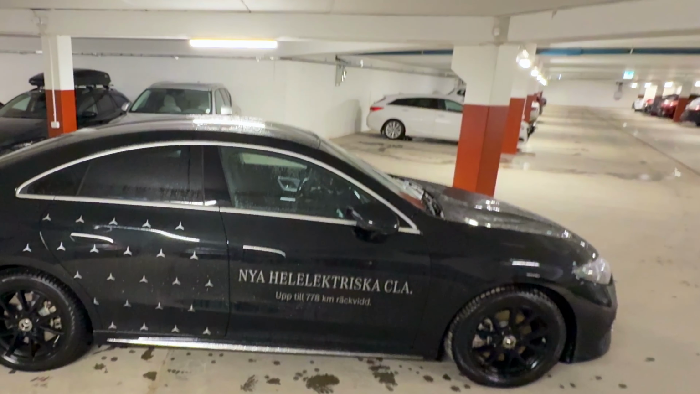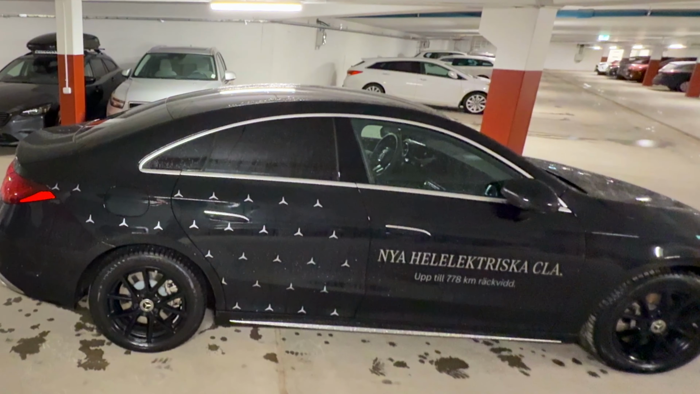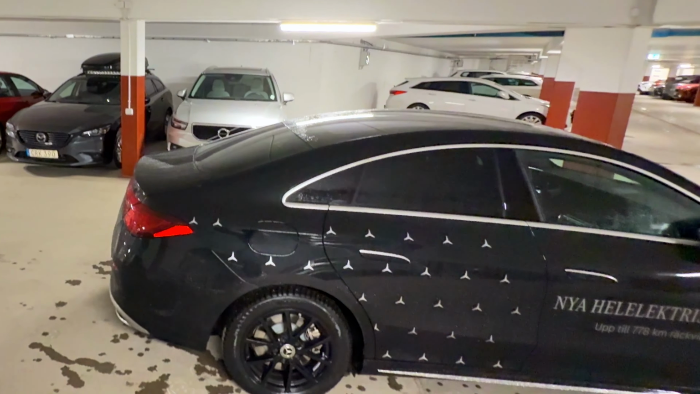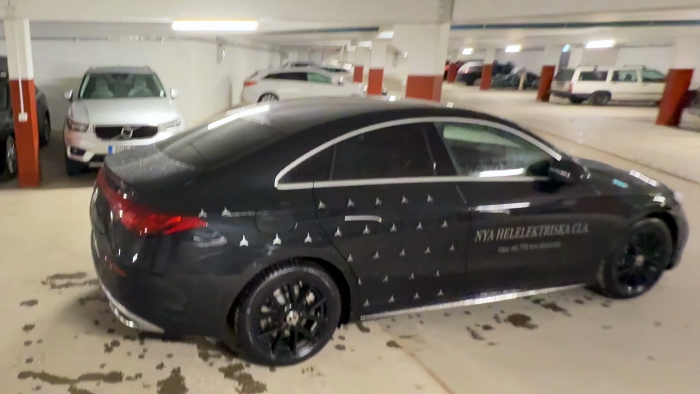But that's not the only thing about the drive system of this car. The rear electric motor of this car is in two stages. It's a two-speed gearbox in the rear of this car. The second gear is actually good for giving this car range.